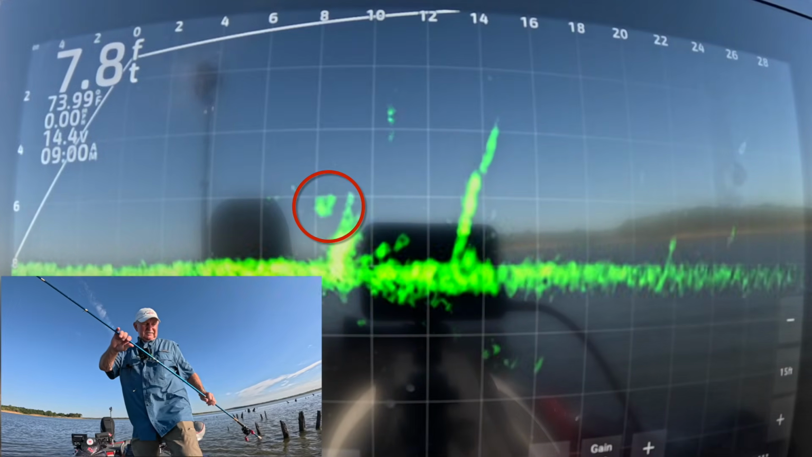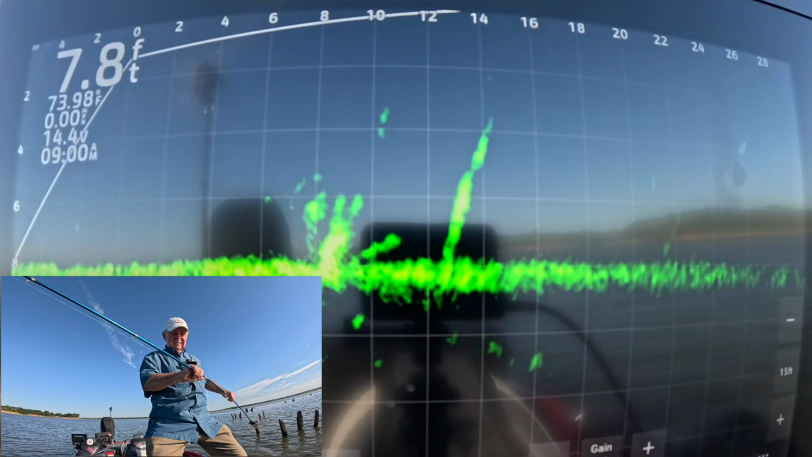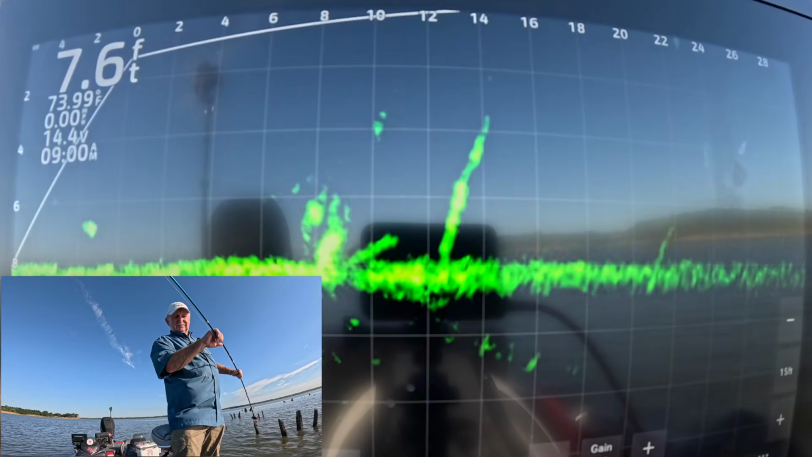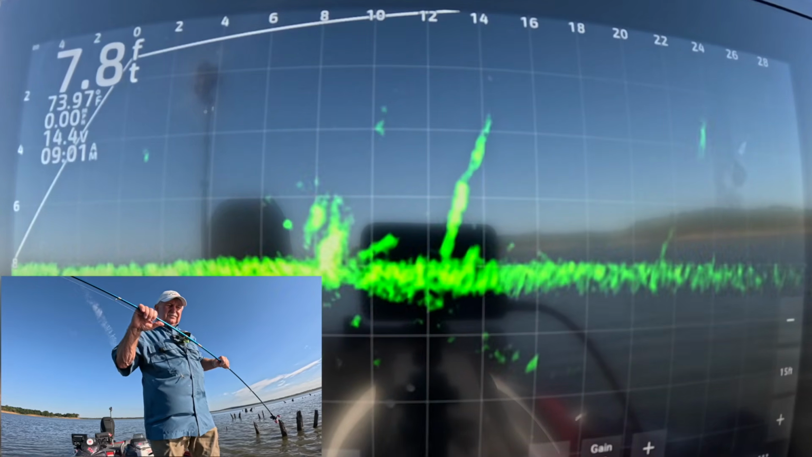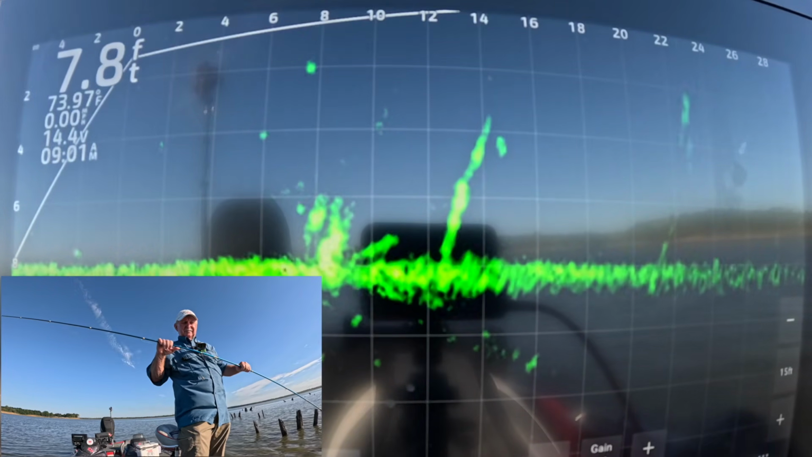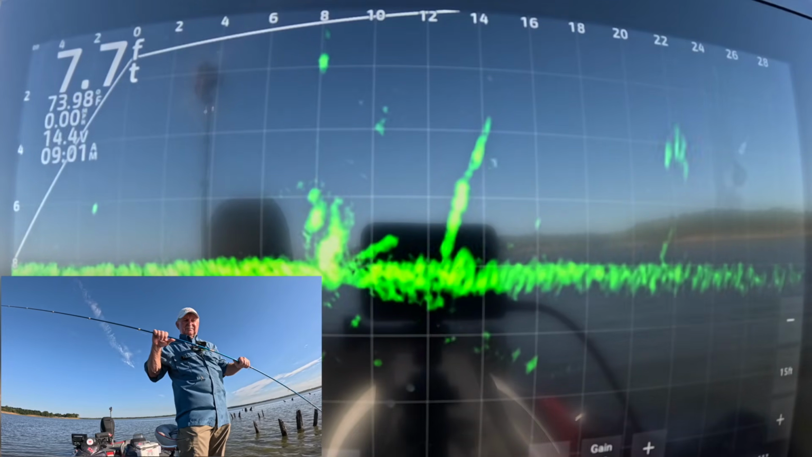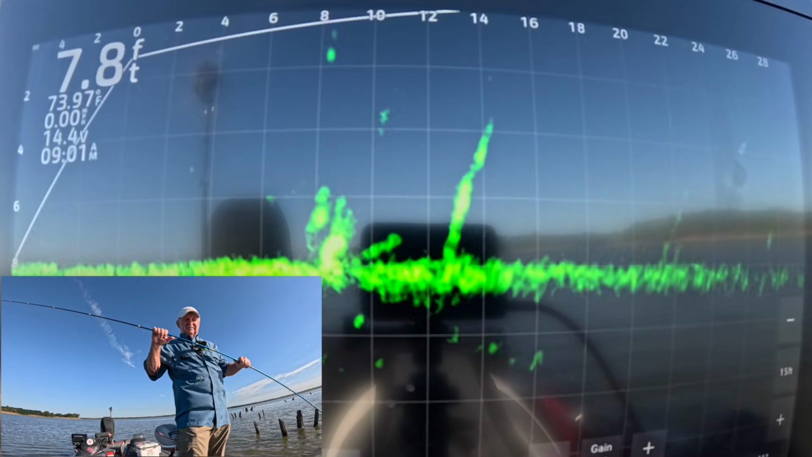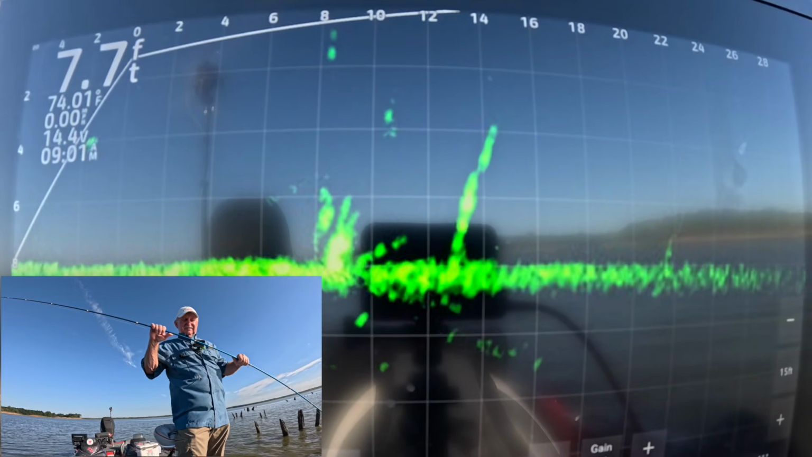There's a crappie, I think, right here behind us. I'm holding my 14-foot pole 6 feet from the end of it. Come up a little bit. There you go. Eat it. Oh, I got it. My pole held on by the end, or the tip.